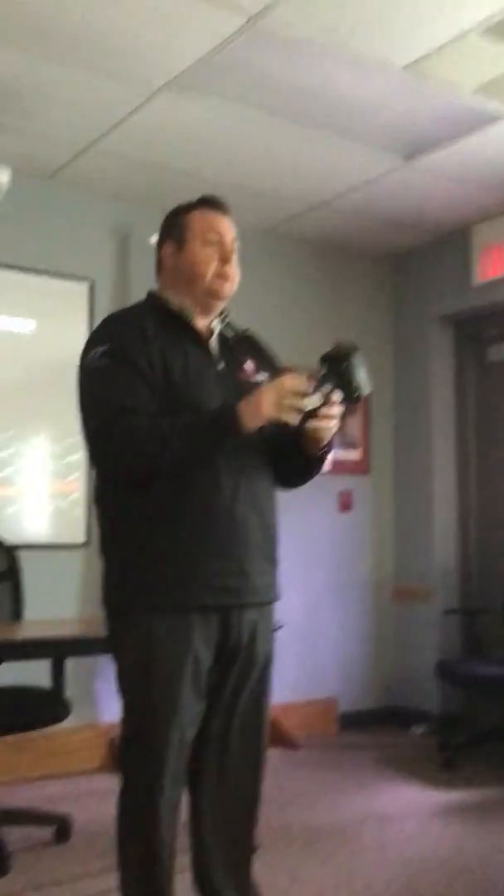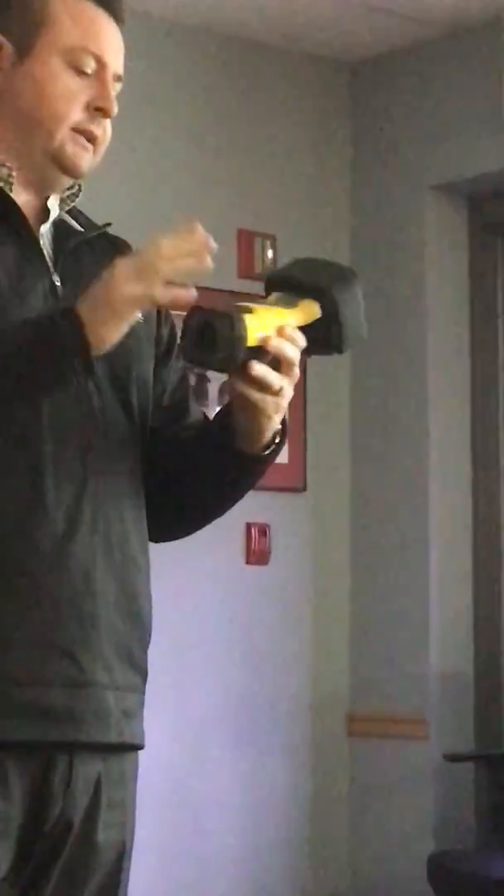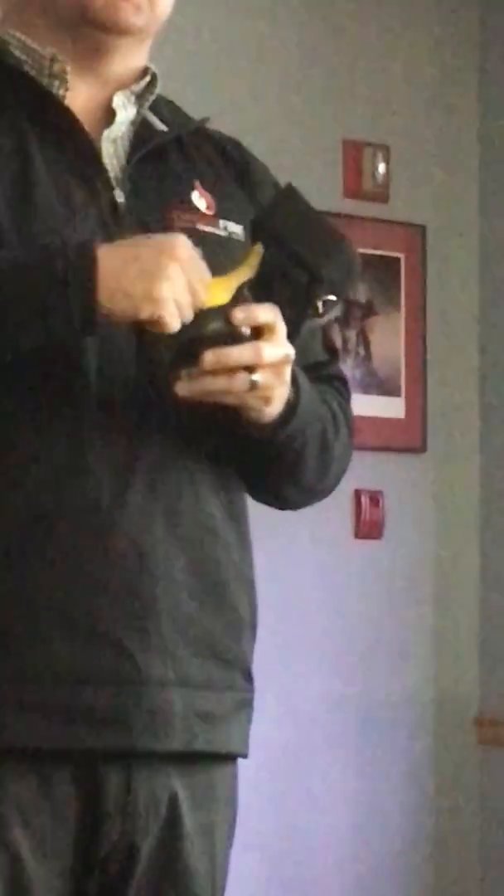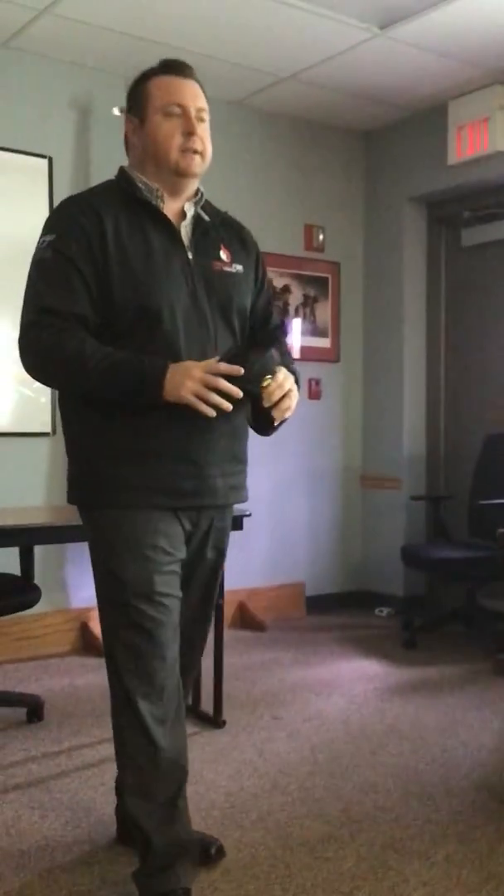These cameras are extremely durable. I'll take this camera off anybody. The reason they're so durable is the electronics are inside, around that is a hardened case foam, and around the hardened case foam is what's called thermoplastic. Same thing fire helmets are made out of. So these things are made to be used on a fire ground. If you drop it down a flight of stairs, or if it gets nailed with a hose line, it's okay.